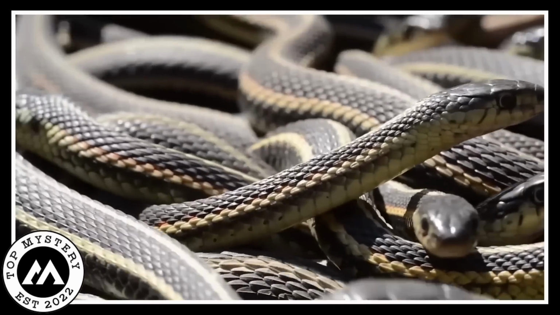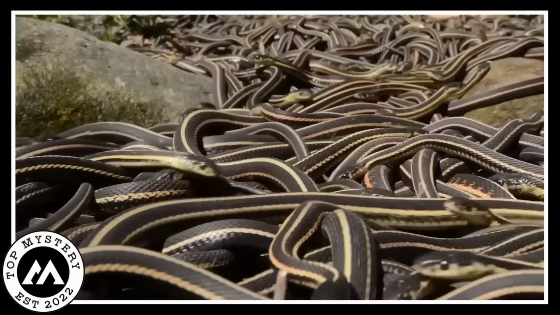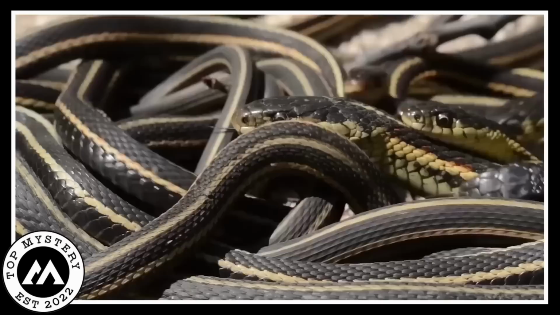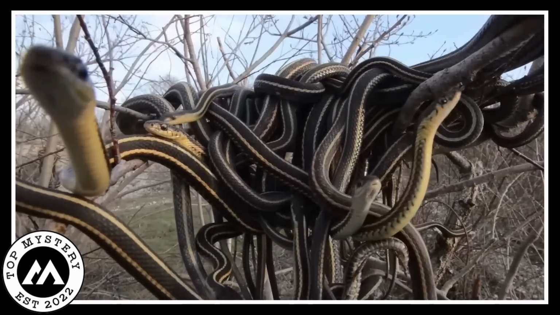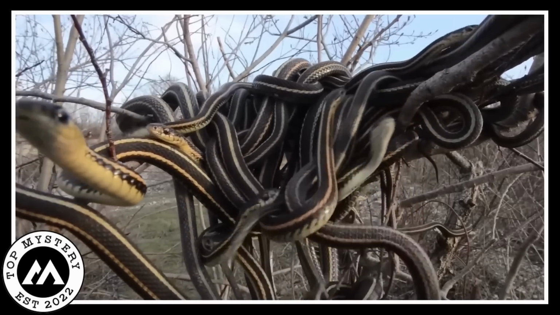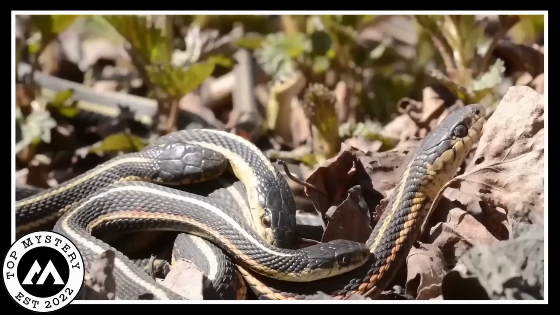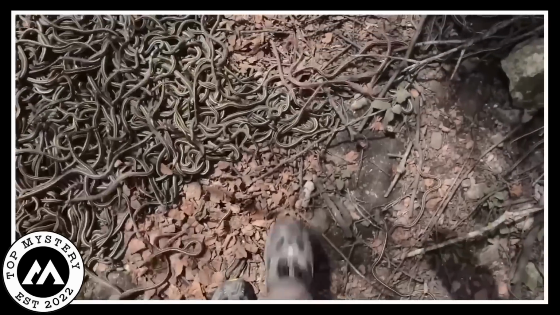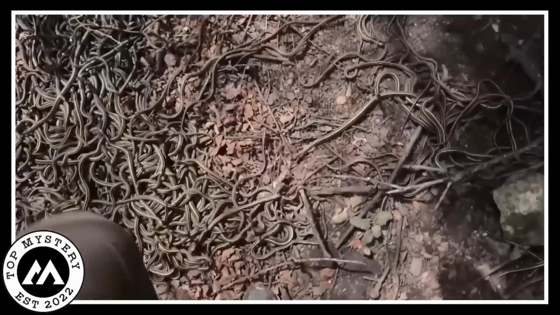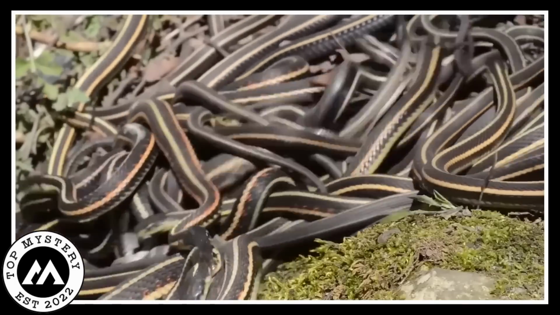It's the kind of thing that makes you do a double take. Did I just witness a snake meetup? The sheer number of these slithery creatures is enough to give you the heebie-jeebies. You might even start questioning if the grass in your backyard is secretly a snake convention center. It's like nature pulled a spooky prank, turning innocent-looking grass into a snake paradise. Just when you thought you were safe with your nature walks, this video reminds you that sometimes the wild world is way more nope than you bargained for.